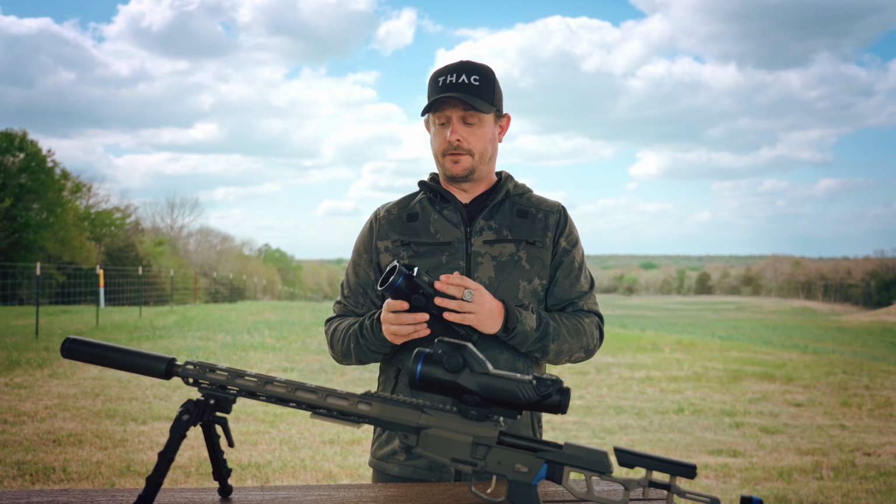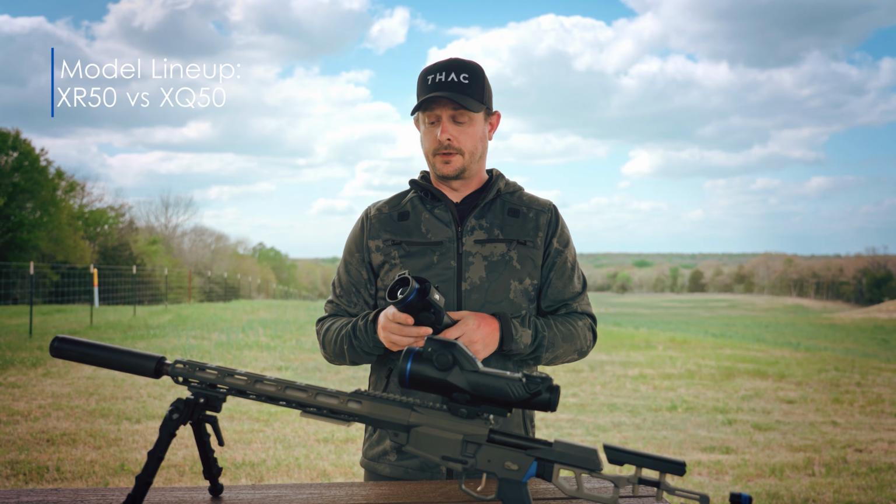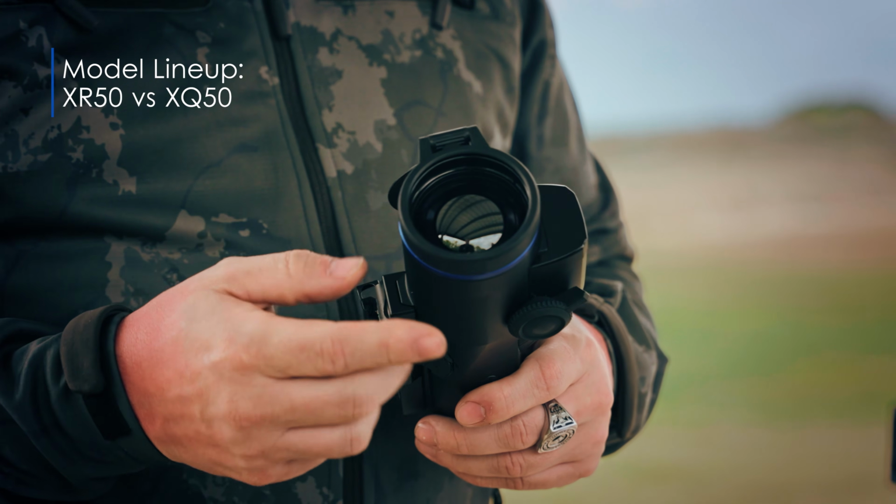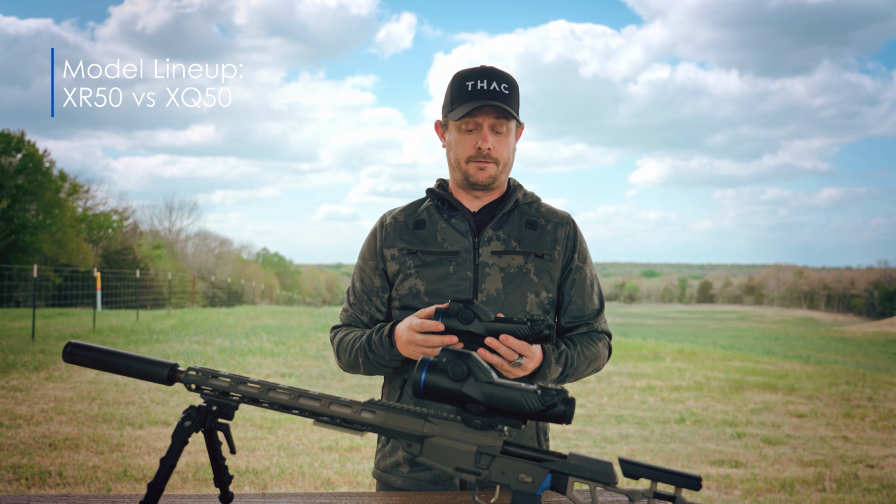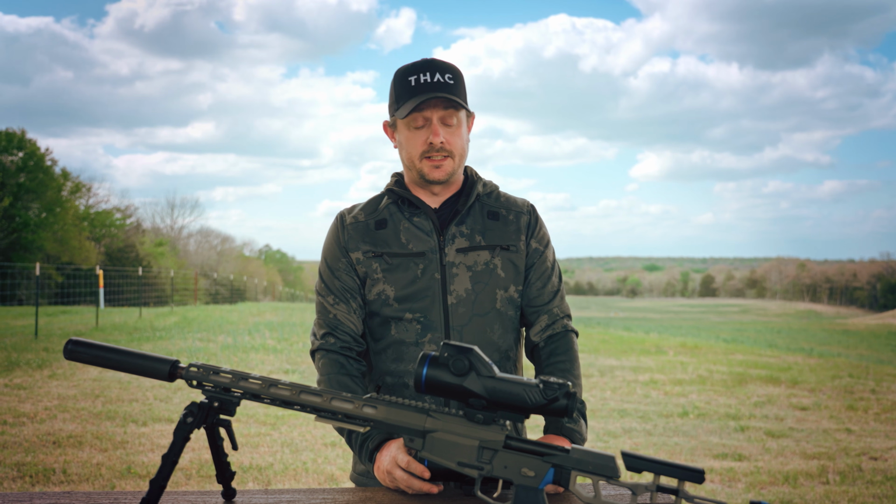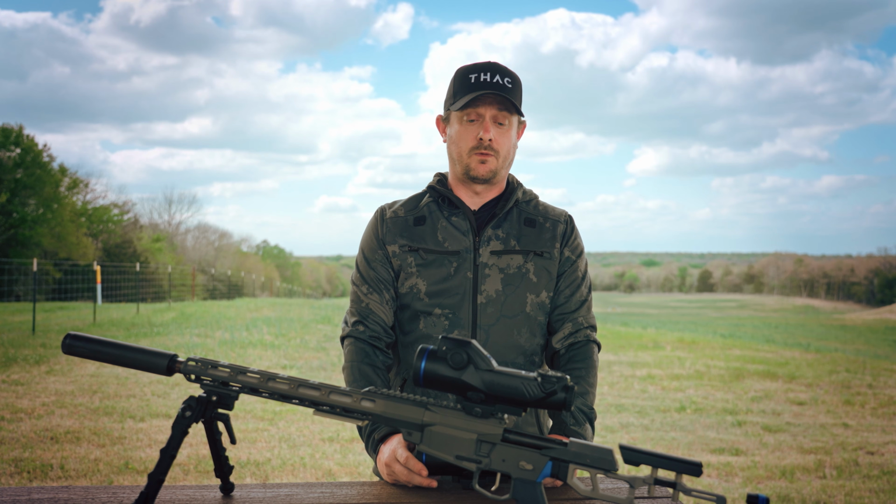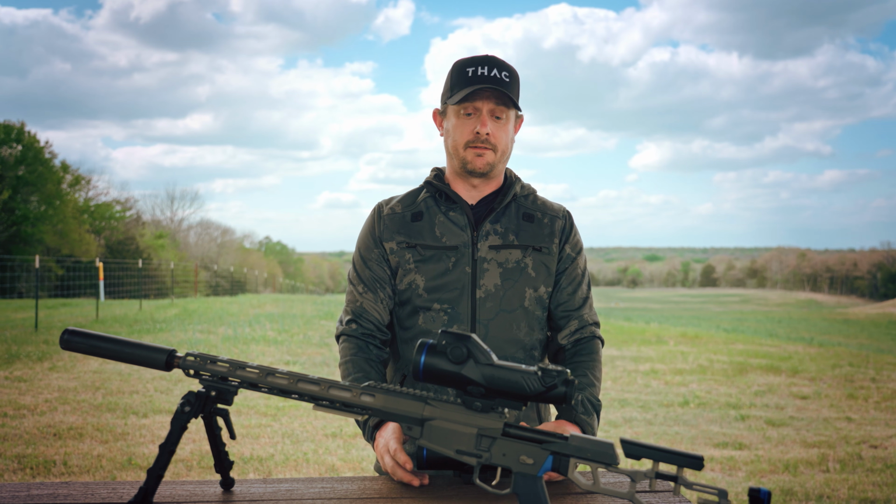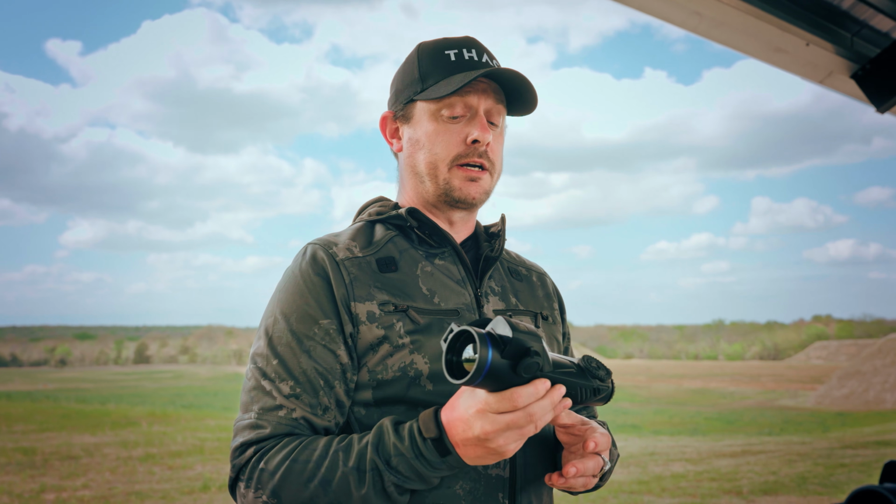We got the LRF sitting up here, and that's been improved from the old ones to 1200 meters. We've got a 50 f1.0 lens, and there are two different versions, the XQ50 and the XR50. The XR has the new 640 by 480 Lynred sensor, 12 micron, and it's way more sensitive than the old XG. So they have the same field of view, same detection range, everything. The XQ is a 384 by 288, 17 micron.